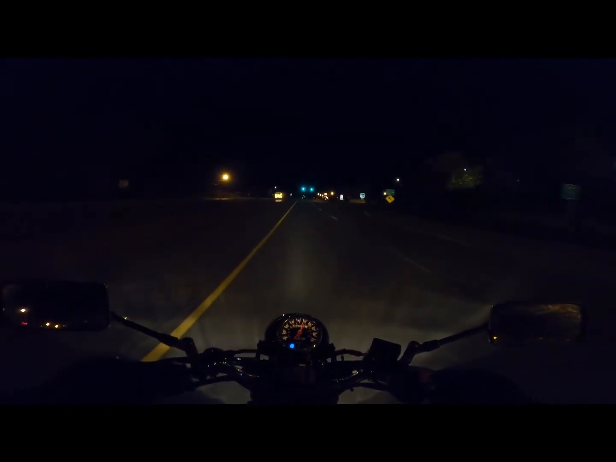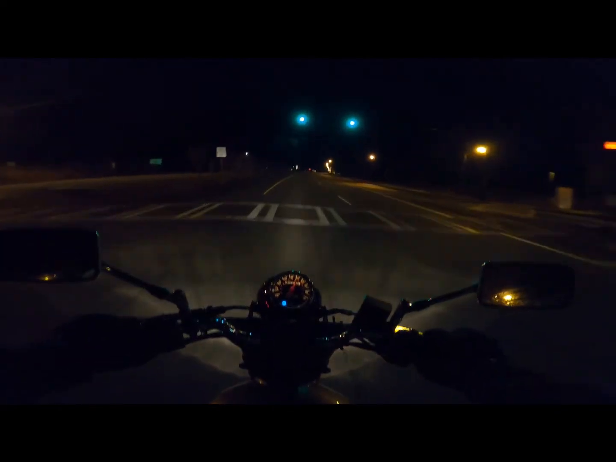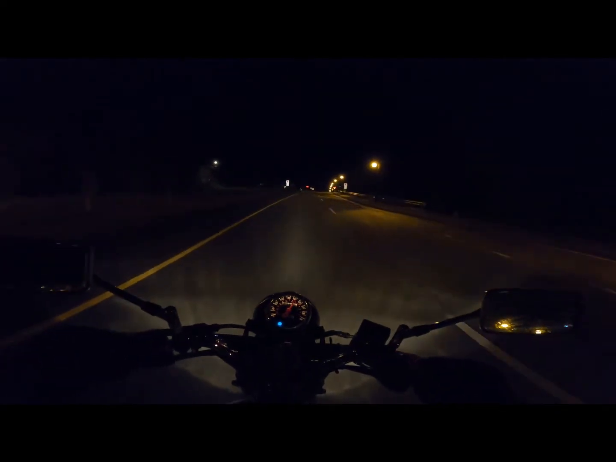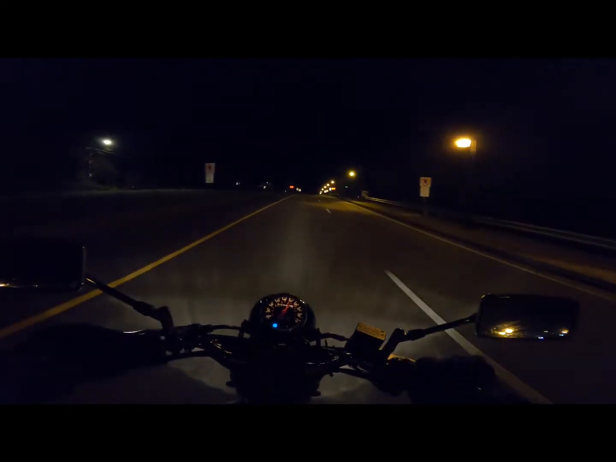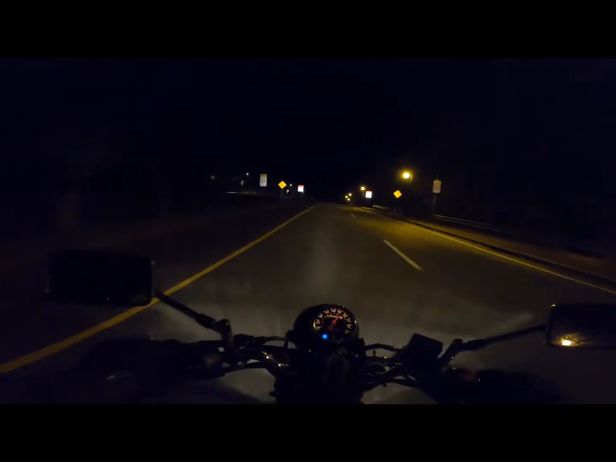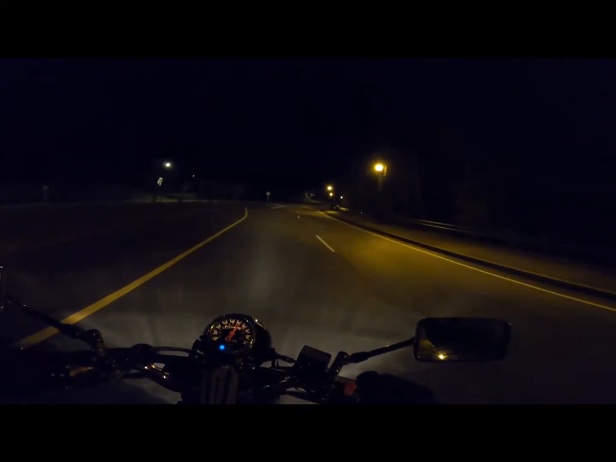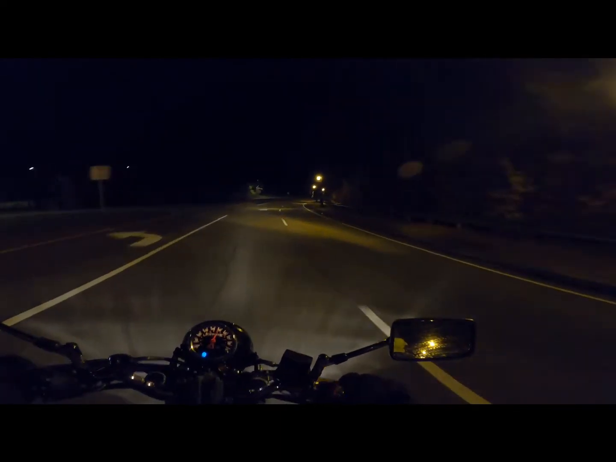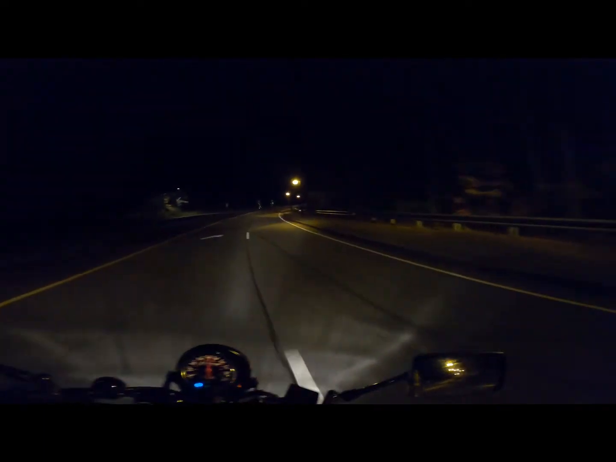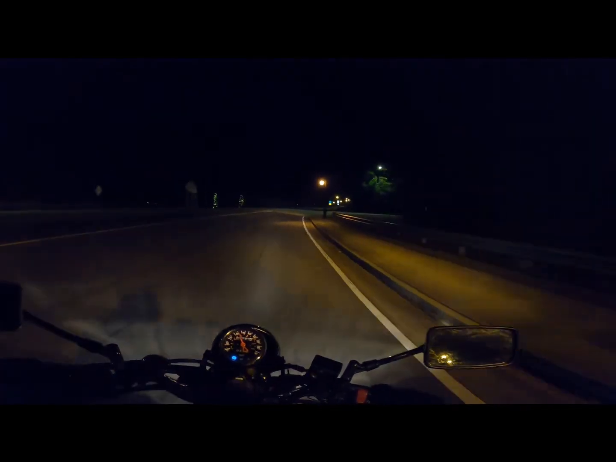That's a lot of fun. Whee! Oh, this bike is just fun. It's a fun bike. I like this bike. This bike is an everybody bike. If you say this is only a new bike, you get slapped, okay? You just got slapped by my hand. Because this is whatsoever not a noob motorcycle. This is everyone's motorcycle.